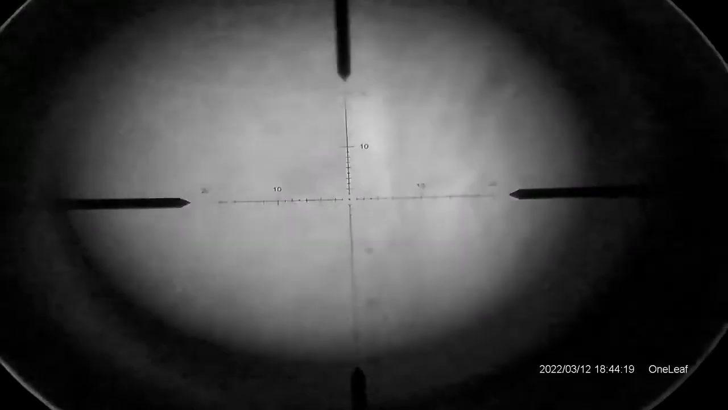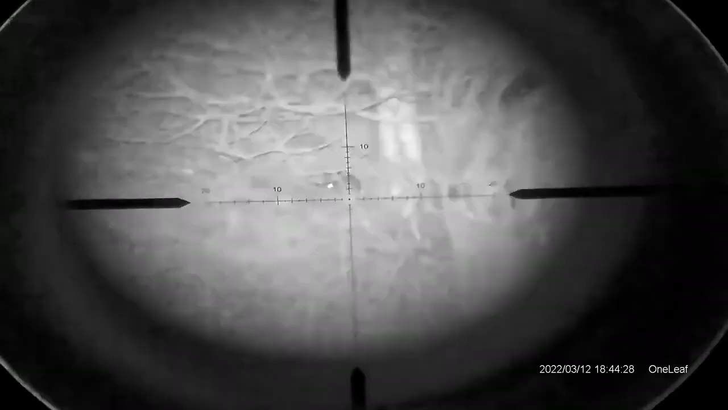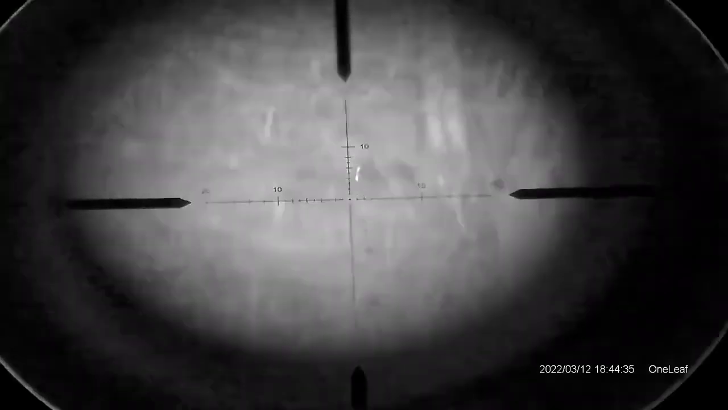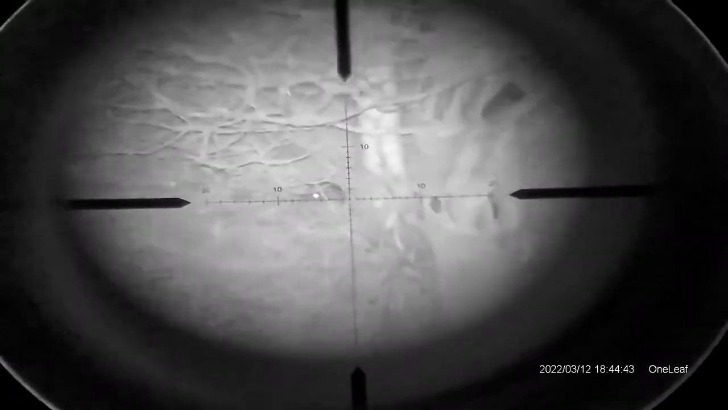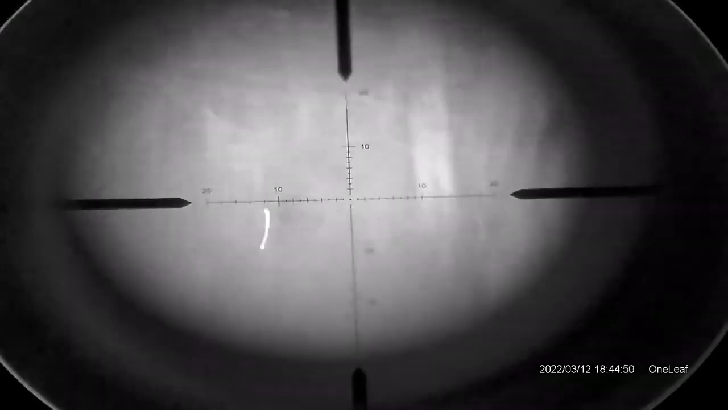So this is my first shot of the day. My thermal picked this one up way up at the back of the bank in the undergrowth here, and I get the rifle on him. Remember, it's absolutely blowing a gale, so I'm wobbling around a little bit here. But the first shot I take, I've got my big thick gloves on because it's so windy and cold, and I didn't realise the trigger pull on it. So it's a bit of a miss shot, the first one, and it needs a quick follow up.